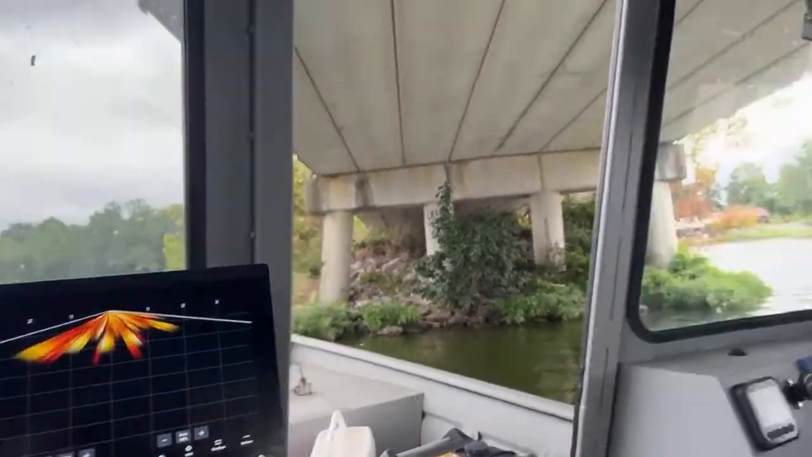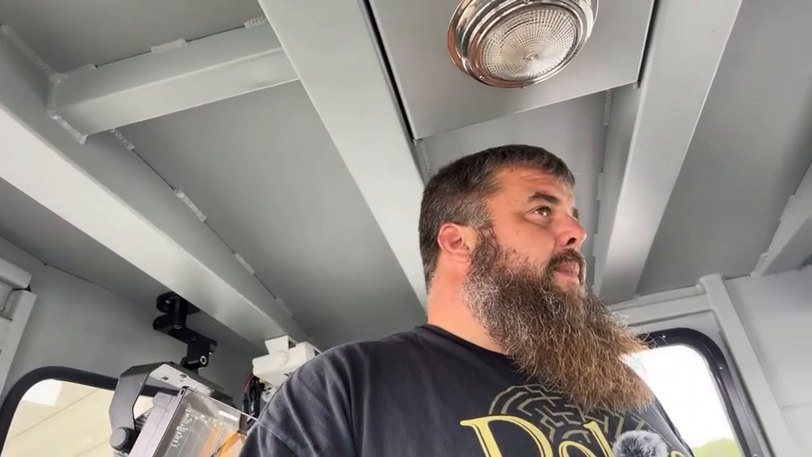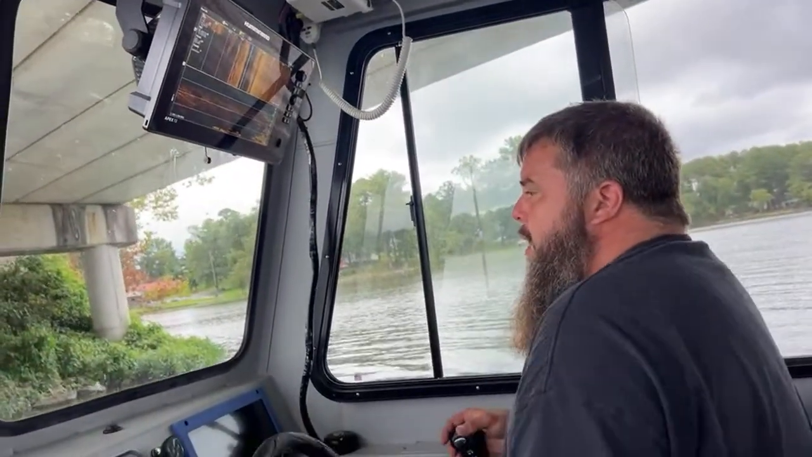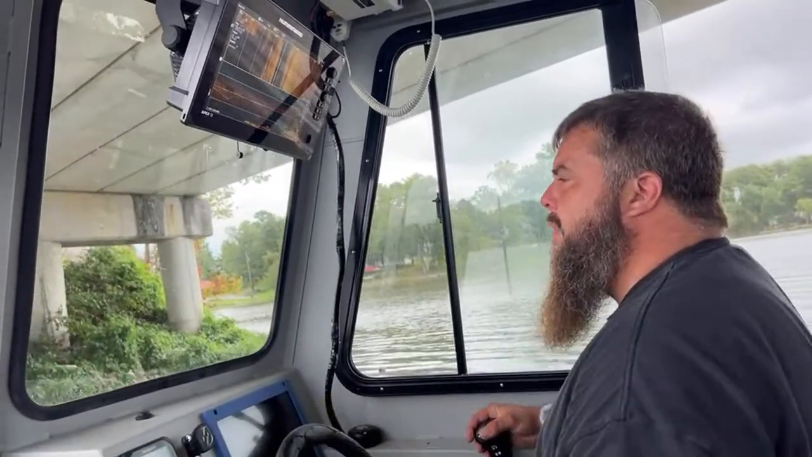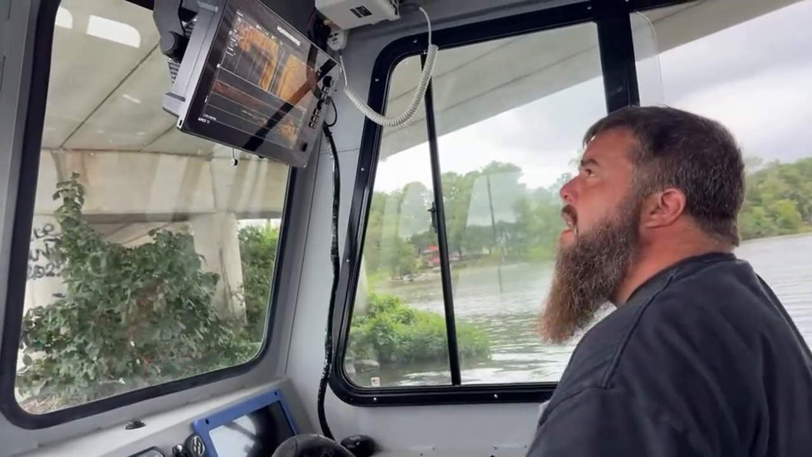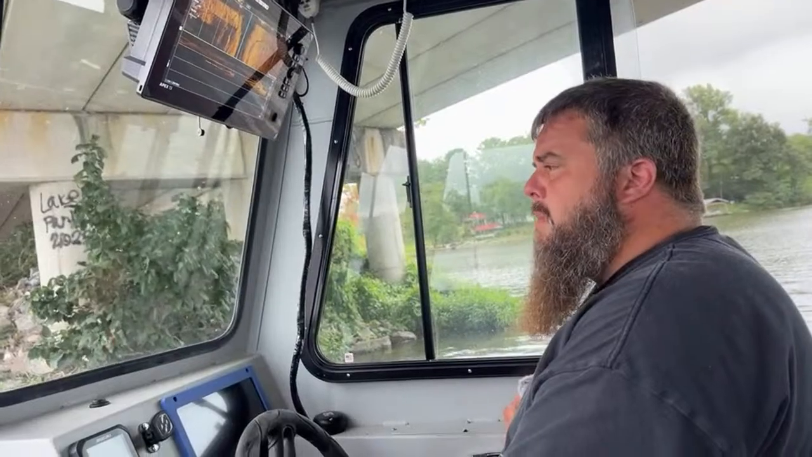So anyway, there is something down there that's metal and it has gas in it. So just seeing the stuff come up. So, with that being said, we can't dive it today because of Lexi, or not Lexi, but Lily's ball game.